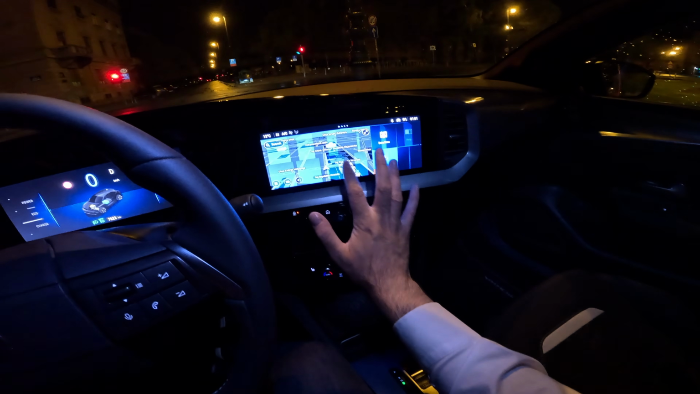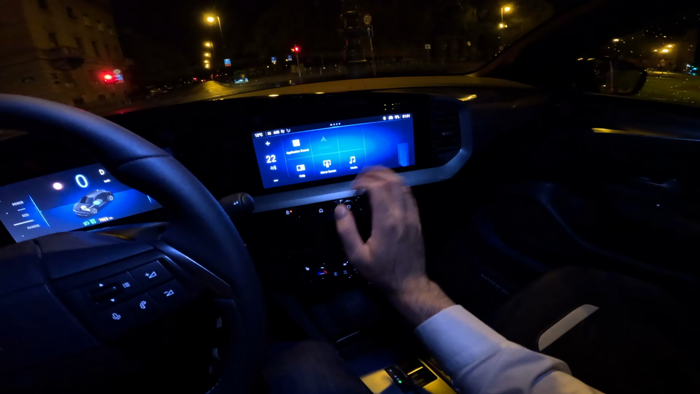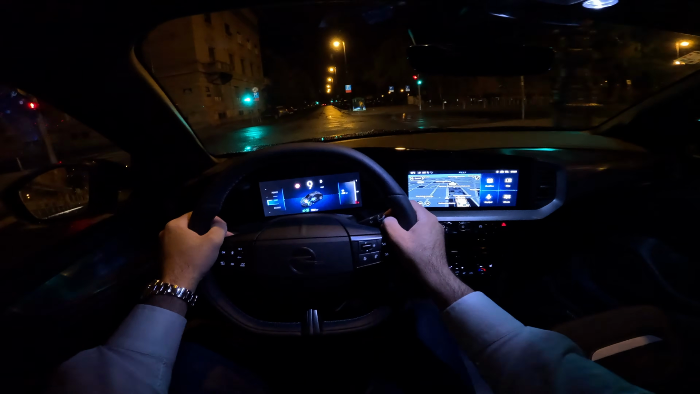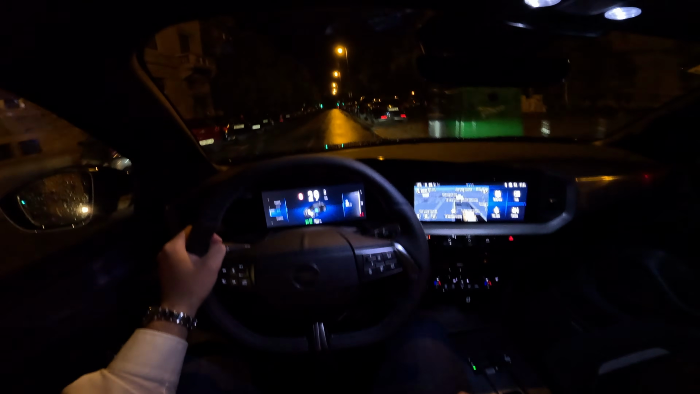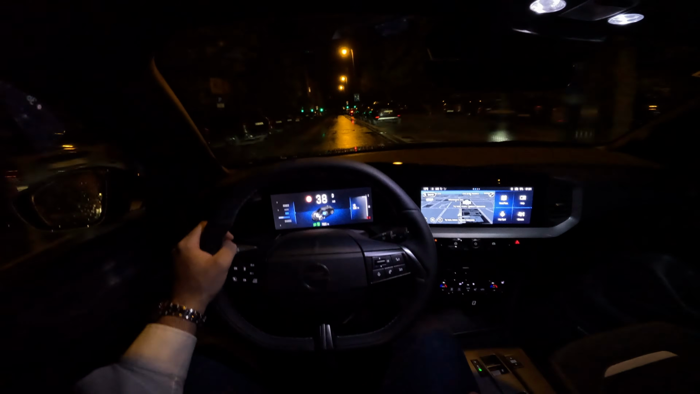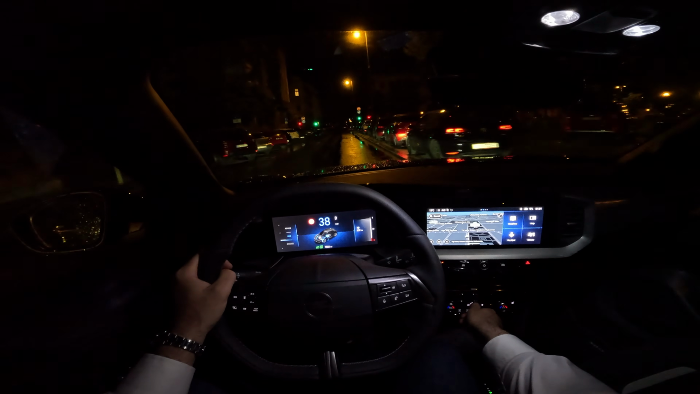So you see when I'm changing, we have different pages and different widgets that I already adjusted before the drive, so you can play with this and set the widgets that you use the most in the areas where you prefer them. So very, very convenient. And what is also convenient is that you have AC on switches.